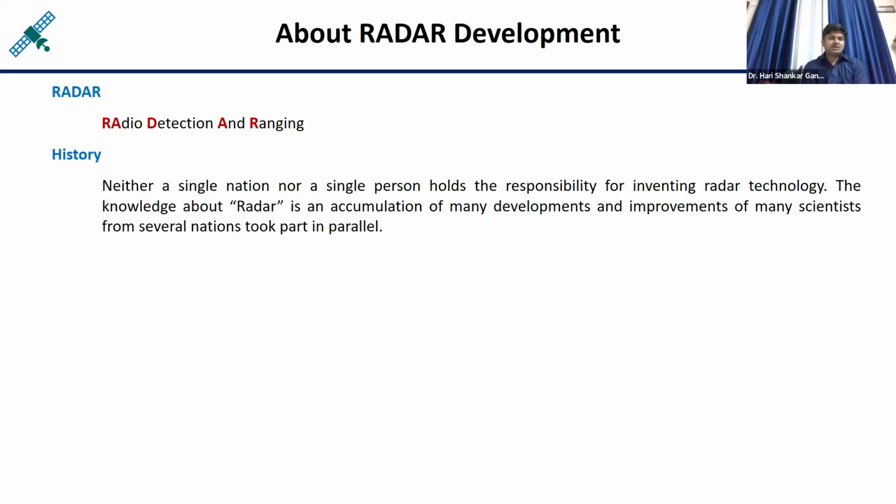By this received signal, you can detect whether some target is there, and if a target is there, how far it is from the transmitting antenna. The distance between the antenna and the target can be calculated. That concept is called ranging.